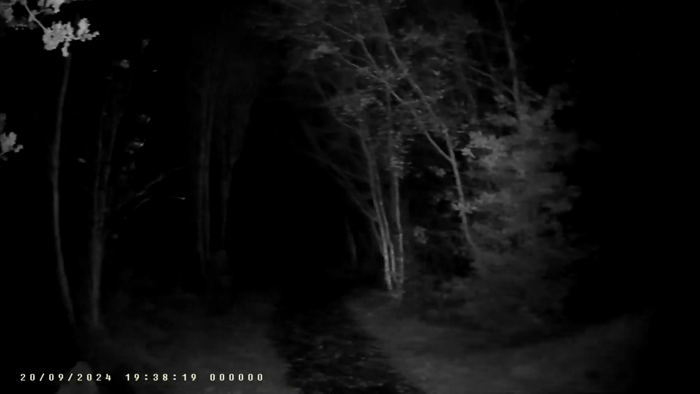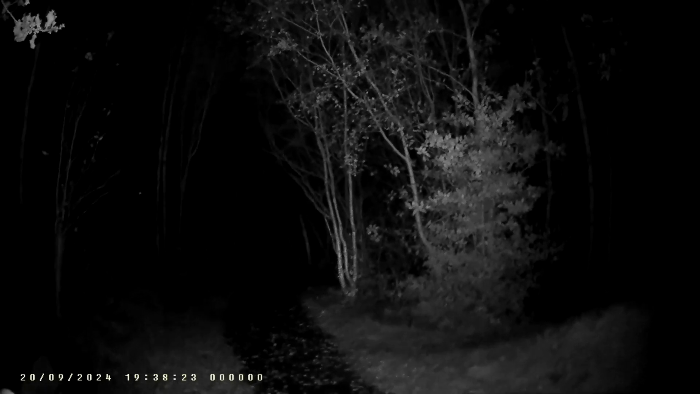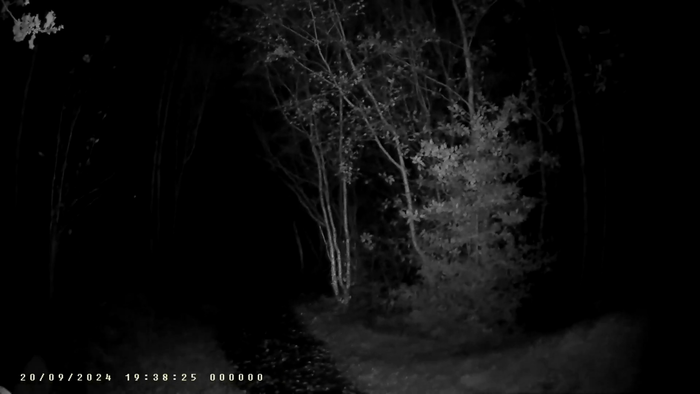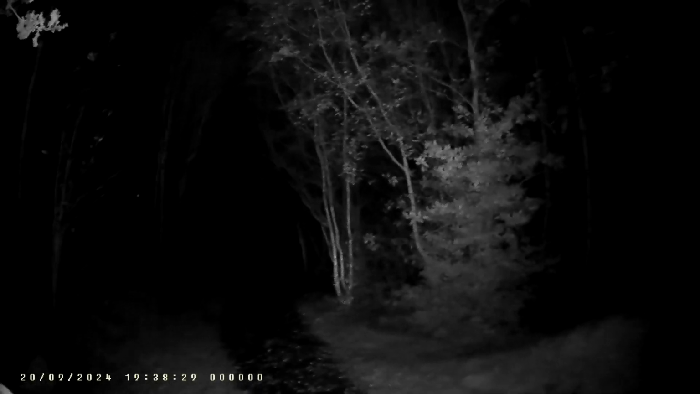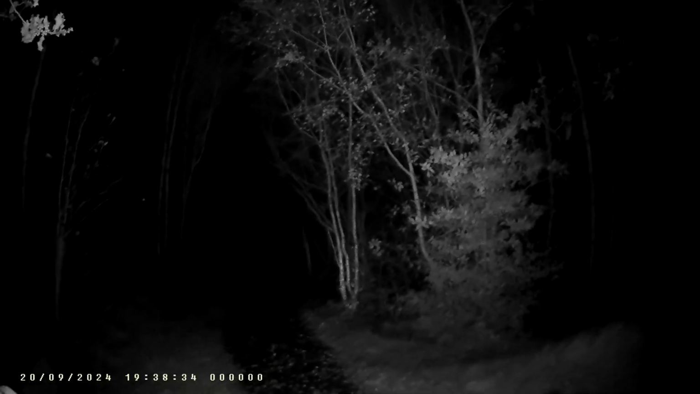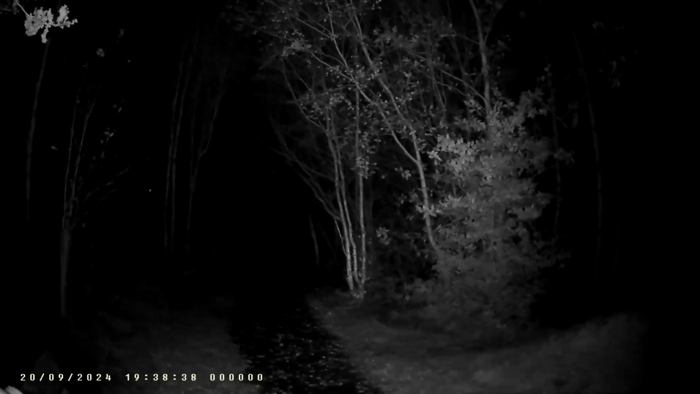I have kind of an idea of this raw film style, night vision, exploring, outdoor kind of thing, if you know what I mean.